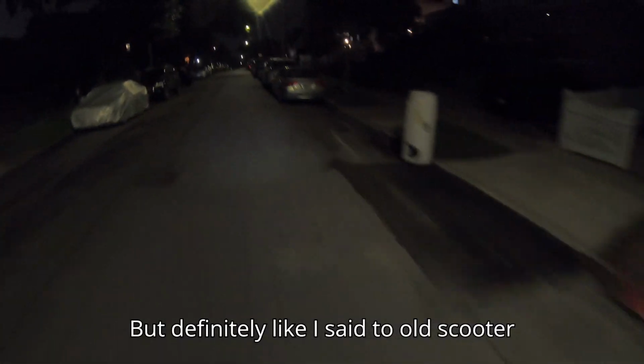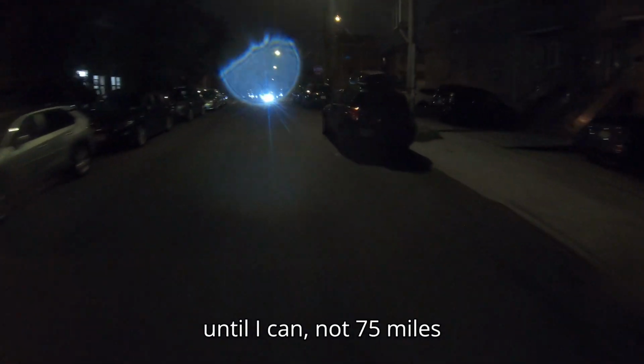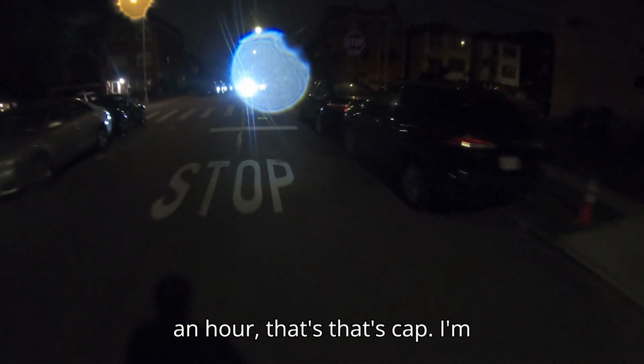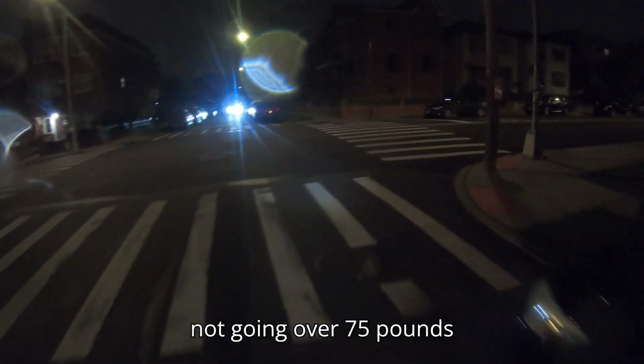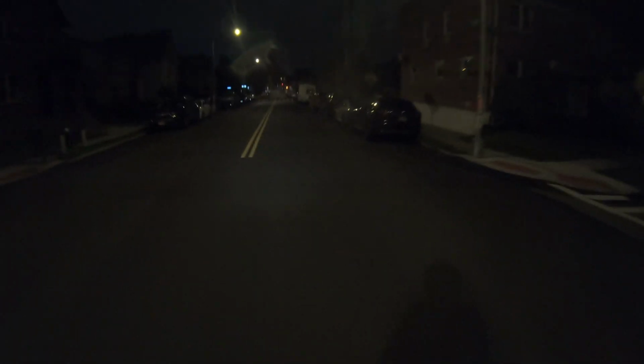What do you think my next scooter should be? But definitely, like I said to old scooter guy in one of the comments, I'm definitely not going over 75 pounds until I'm no longer on a walk up. Out of the walk up, fair game.